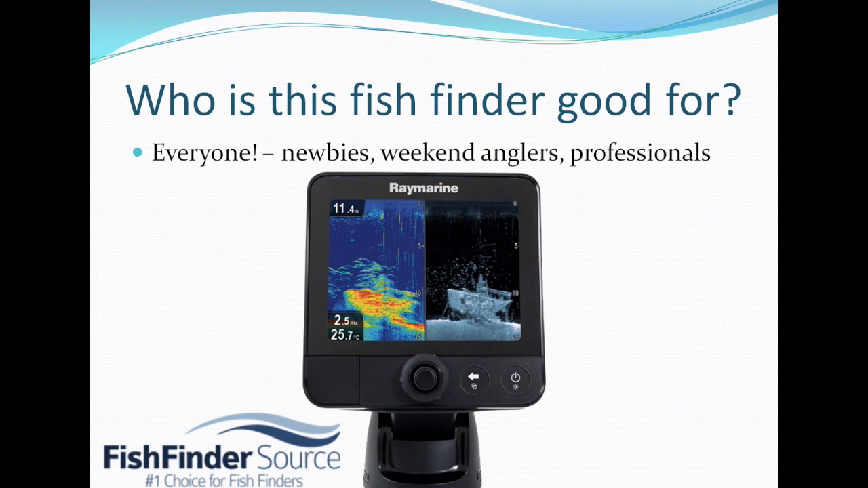The only thing that professionals may not like about the Dragonfly is that you're not able to customize the sonar settings. Like I mentioned, the sonar is automatic, so there's no settings for you to manually tweak the sonar yourself. But otherwise, it is a beautiful fish finder, and it is an awesome machine.